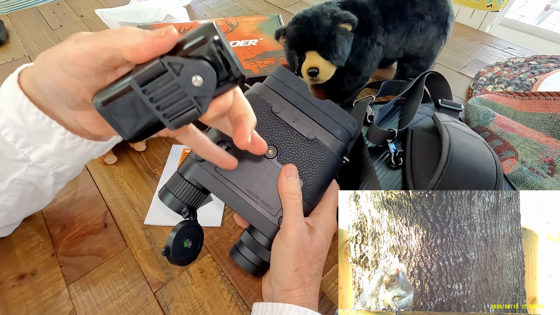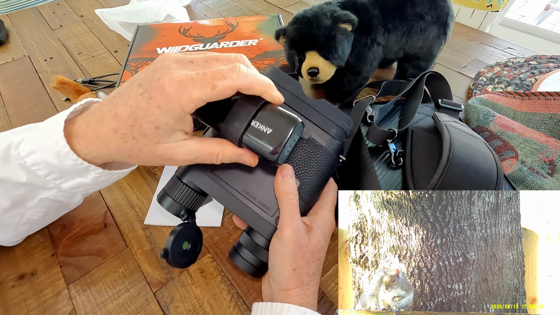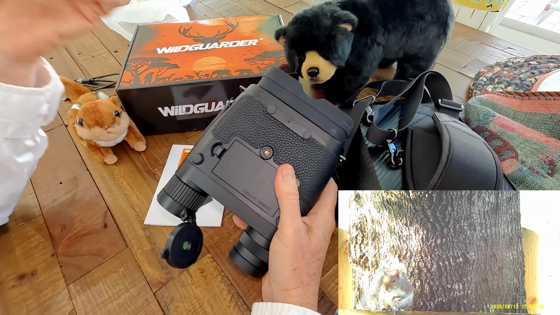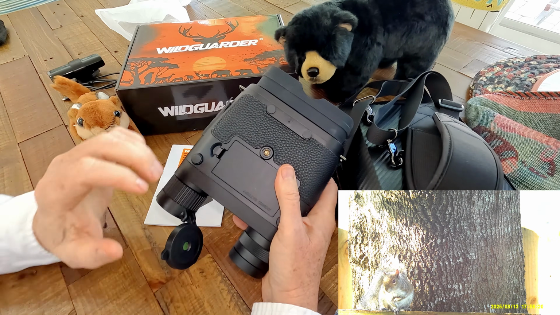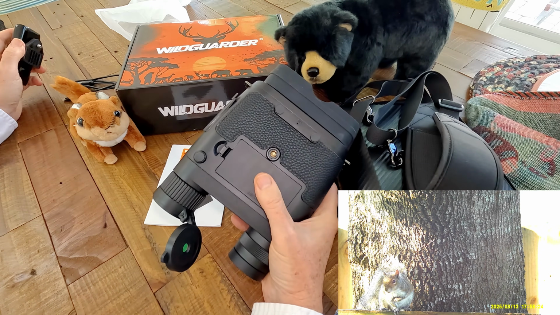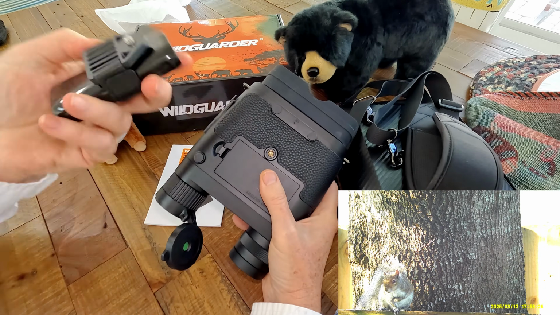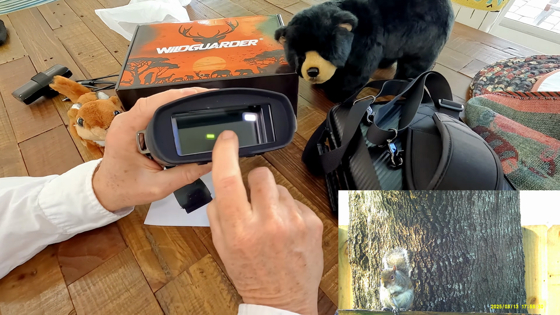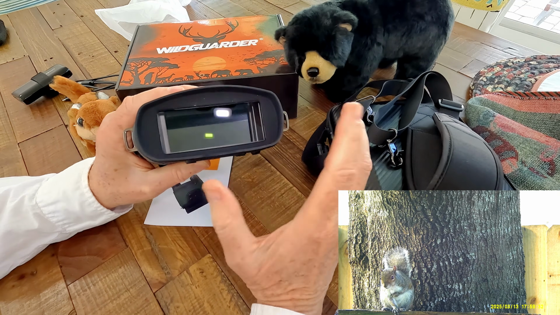And you can even run it without any batteries in here. I mean, you can run this thing entirely off of a USB power pack. So a lot of options on the power end, and you don't have to worry about running out of power when you're out in the field, because you have rechargeable batteries here and you can carry a power pack with you. Microphone port is here,